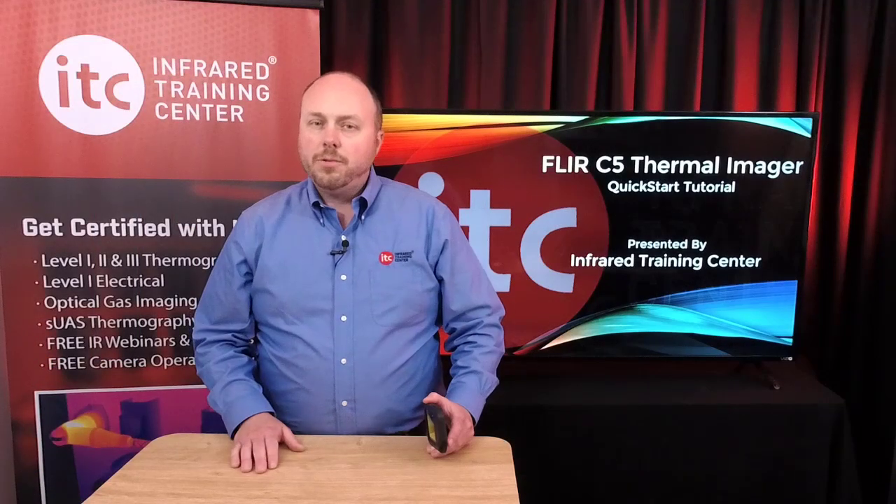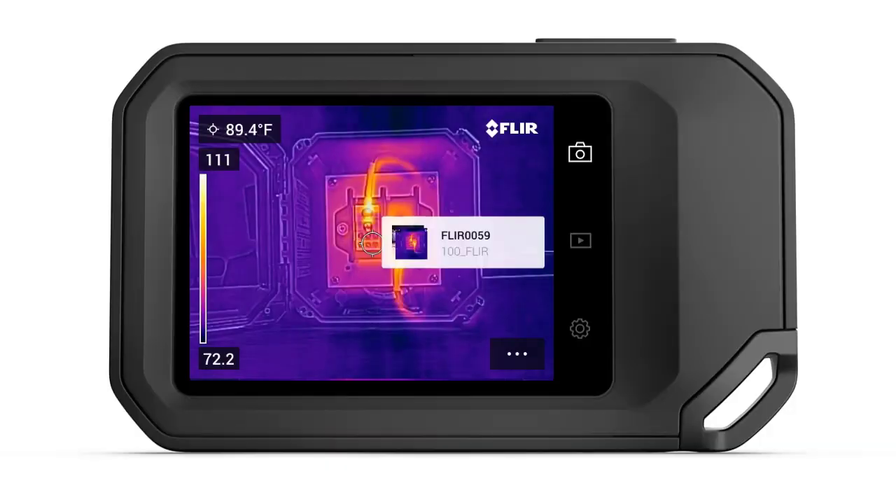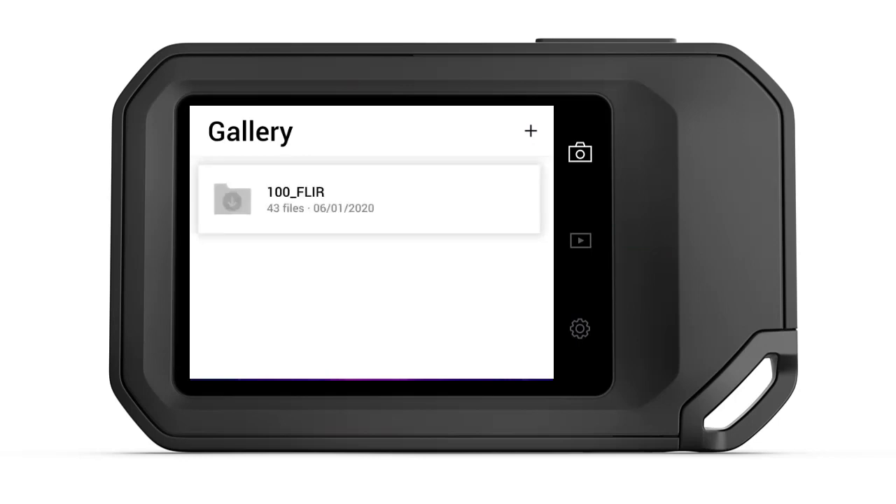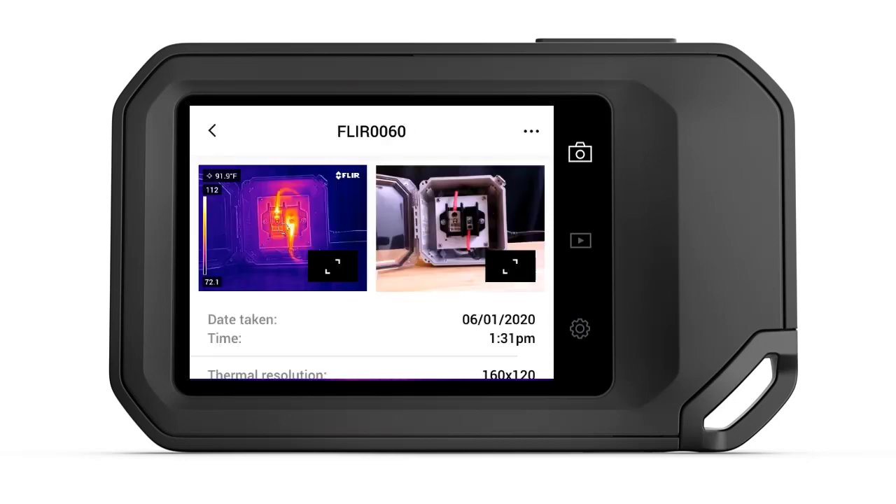To save a thermal image with the C5, simply press the Save button located here on top of the camera. To view your saved images, press the Playback button located here to the right of the display. Tap the Gallery folder to open a thumbnail view where you can browse through all of the stored images. Pressing a thumbnail will open an image as well as display the visible light photo and other data.